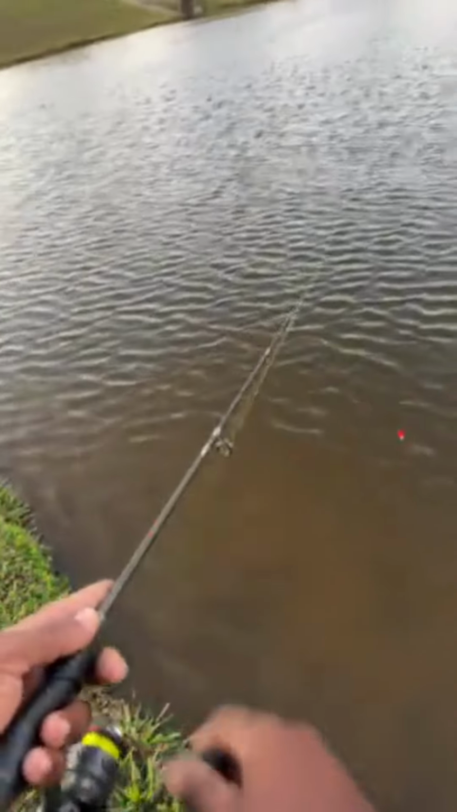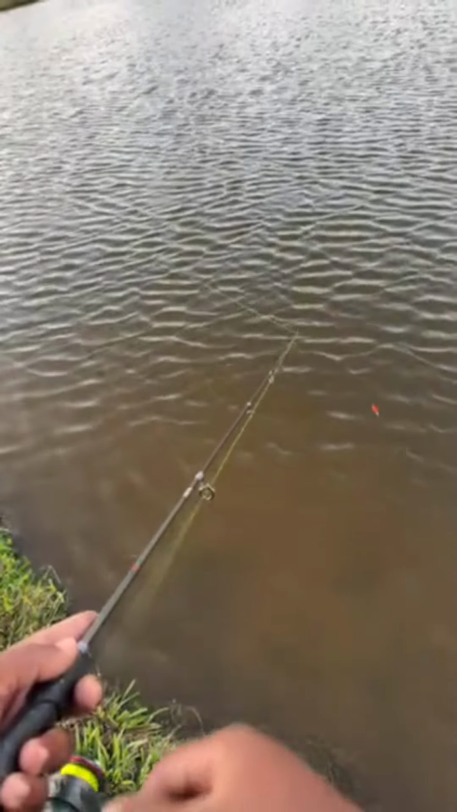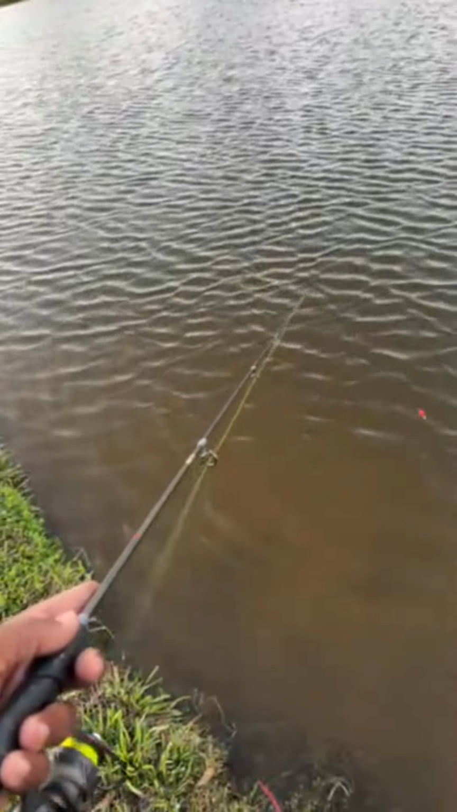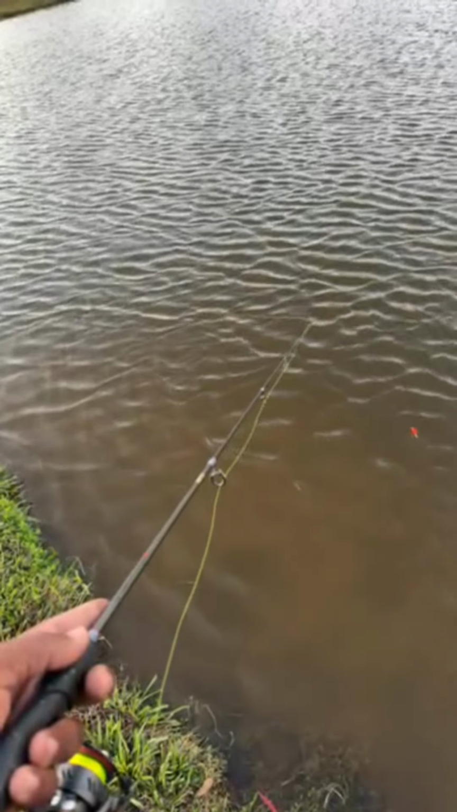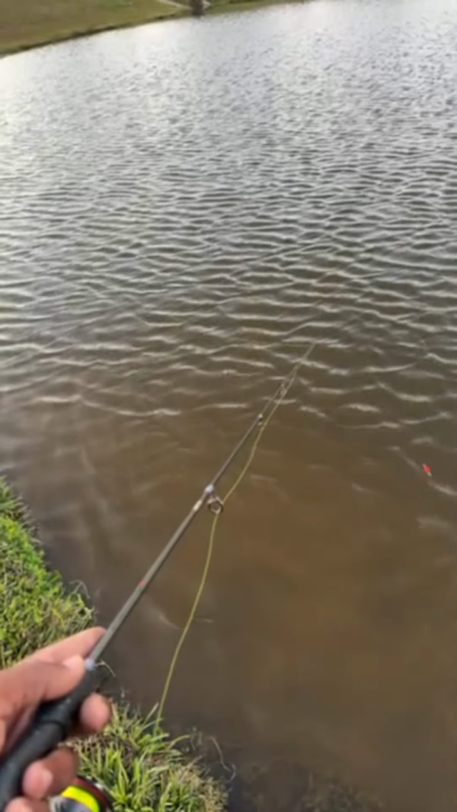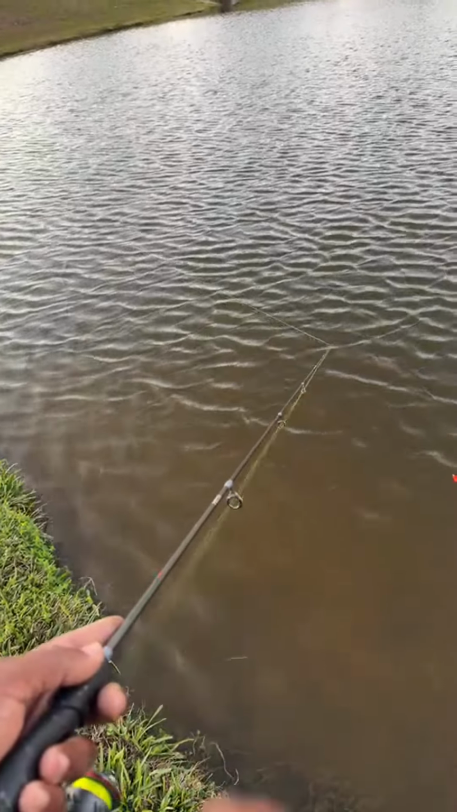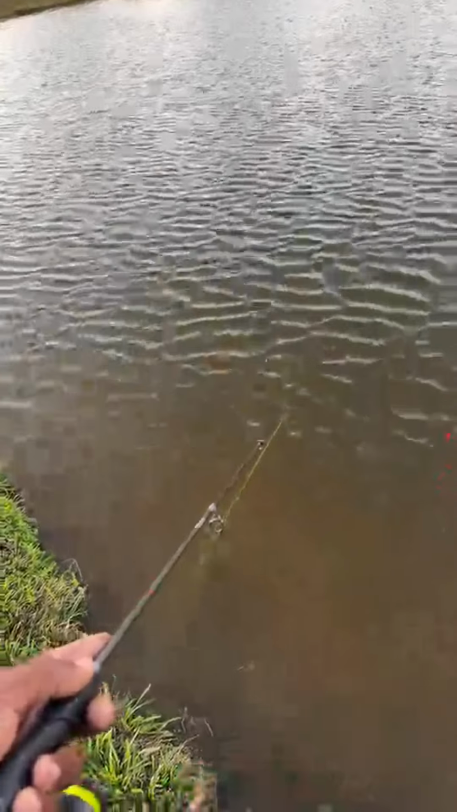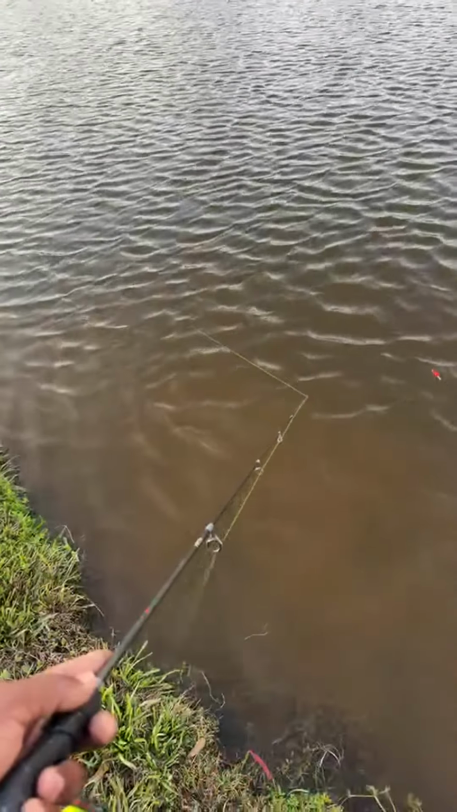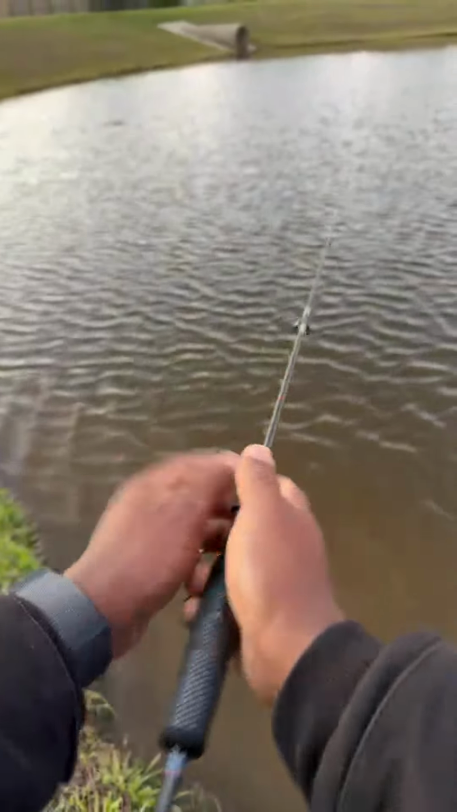All right, come on, fish. We're gonna have to go to the other corner to catch some bluegills. We only got one fish so far. All right, let's see.